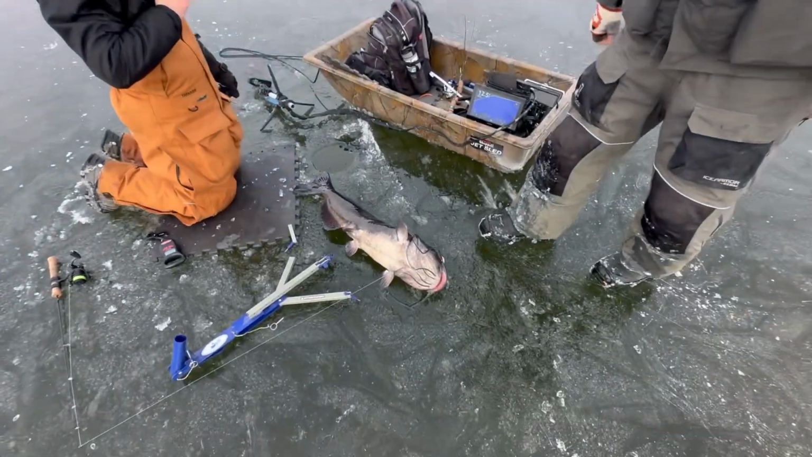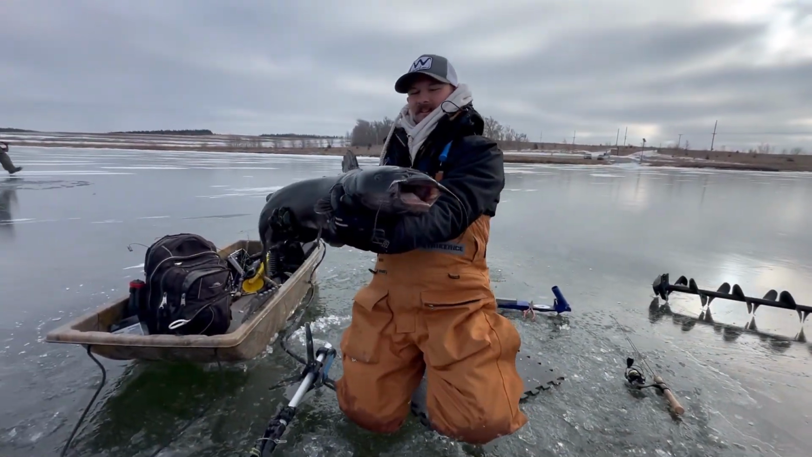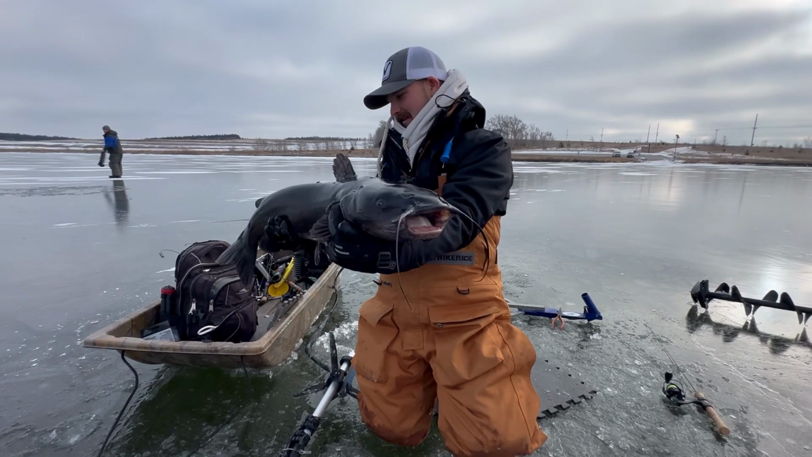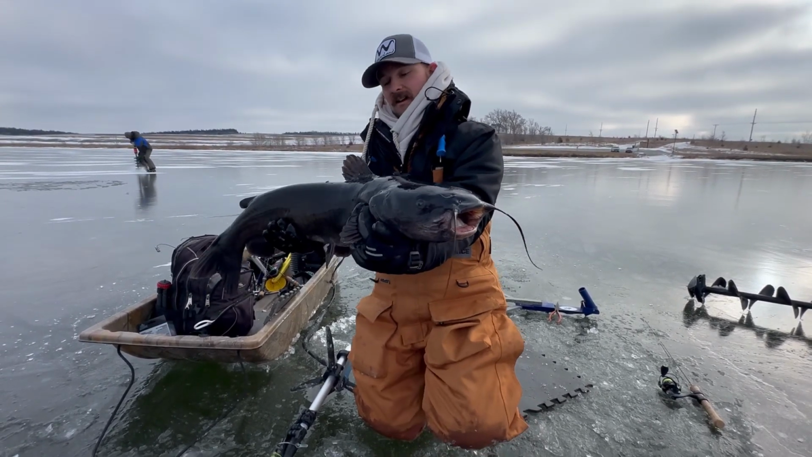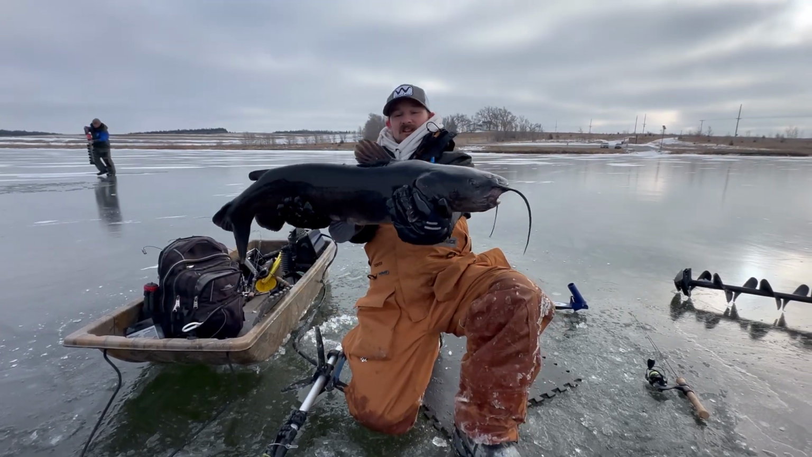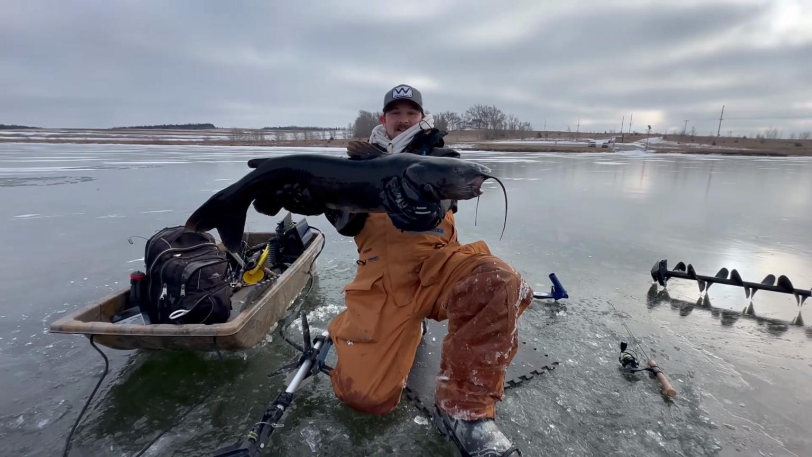Good shit. Kind of skinny. Well, scale's broken, but I don't know, this is a heavy fish. At least 15 plus. We won't know though. But just a dark tank.